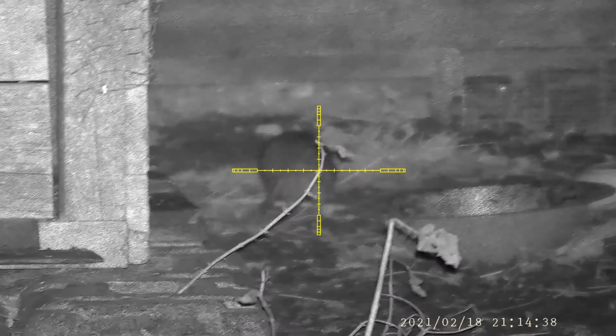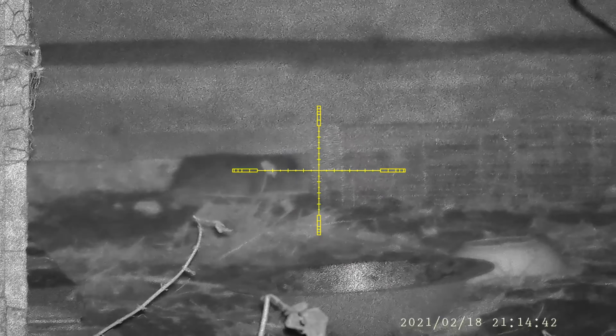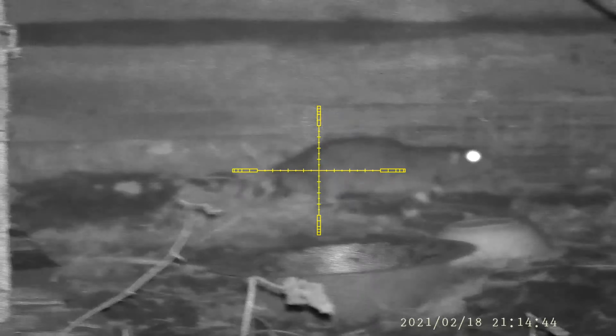This is a different part of the small holding where there's an isolated small chicken run. In the past it's not been very productive at all, but on this occasion there were quite a few rats there and it contributed well to the session.